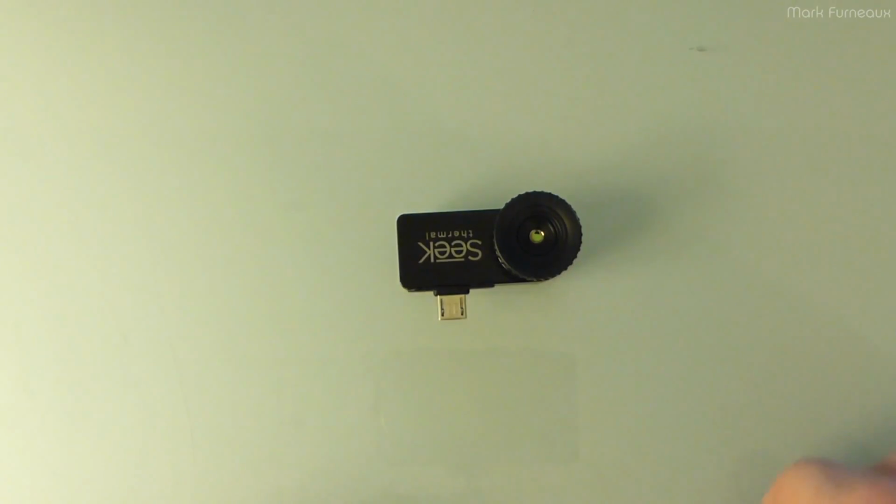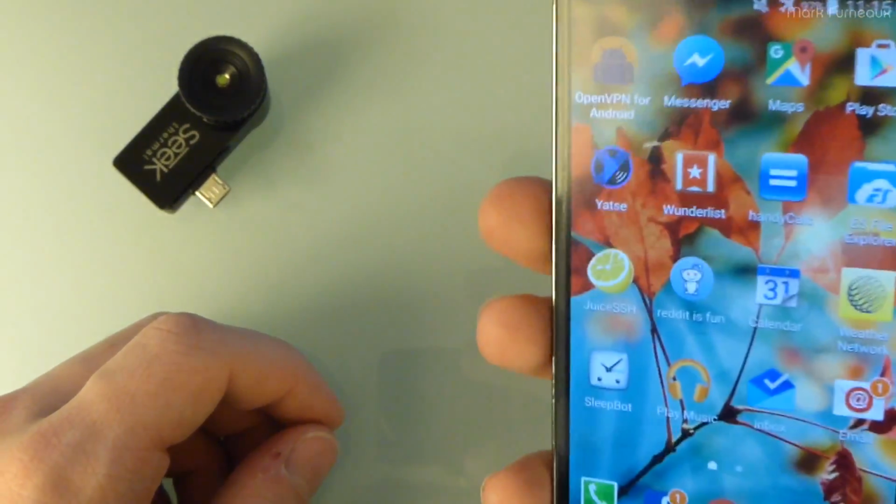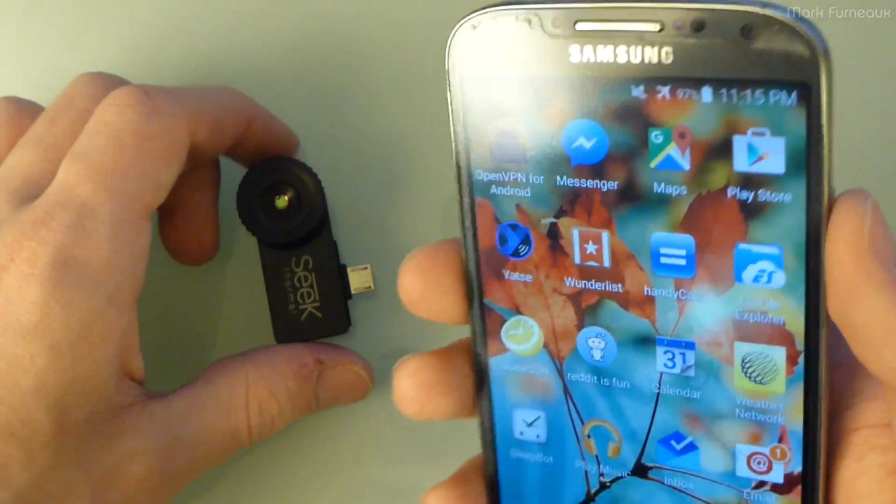So let me just get my phone. Now, this is my old phone. This is my Samsung Galaxy S4, and this is pretty much a dedicated thermal camera phone now. It doesn't have service anymore, so it's just always in airplane mode.